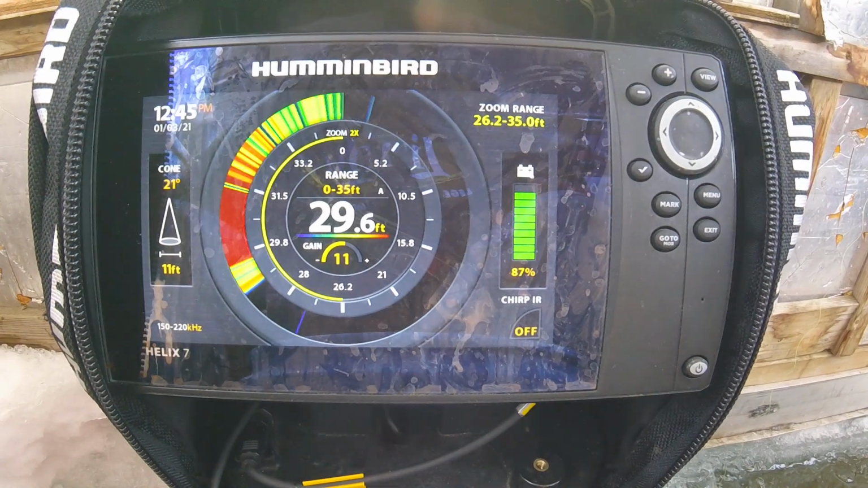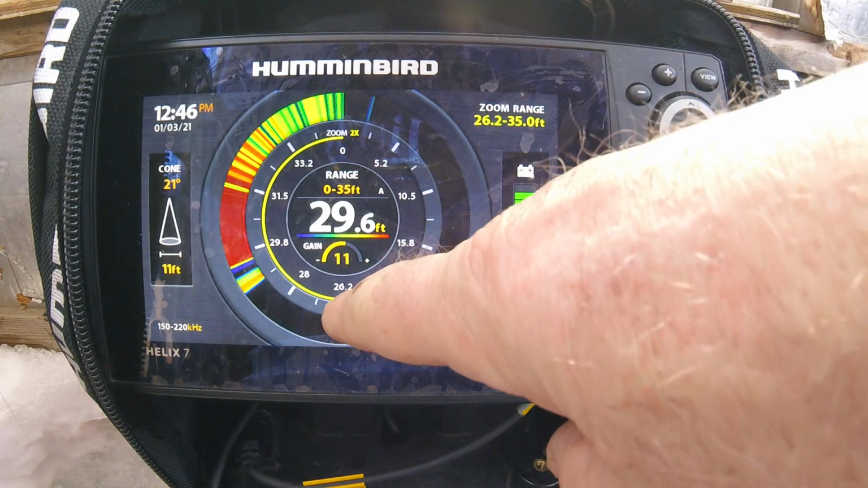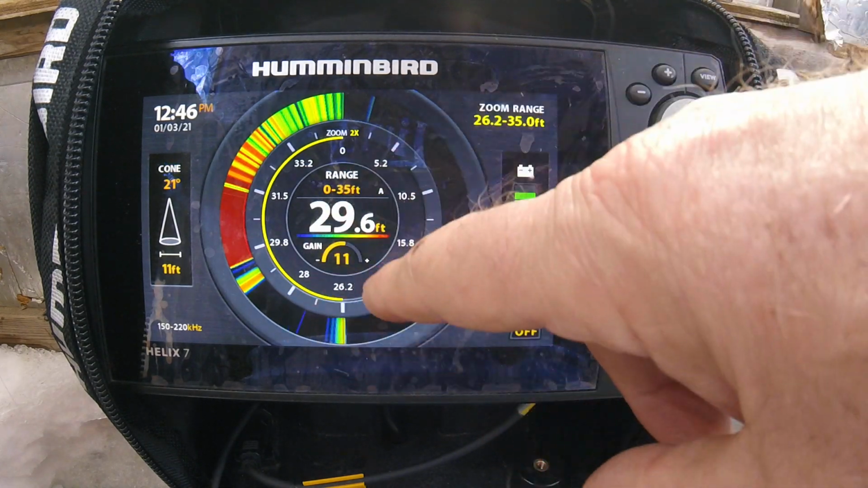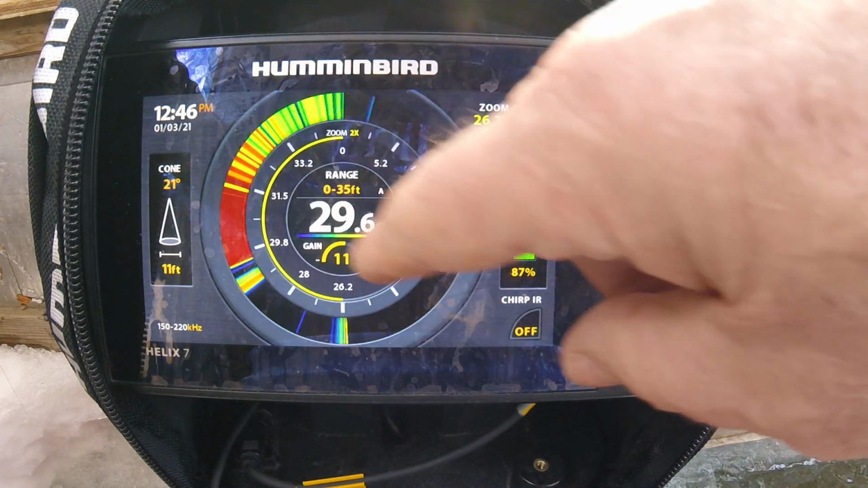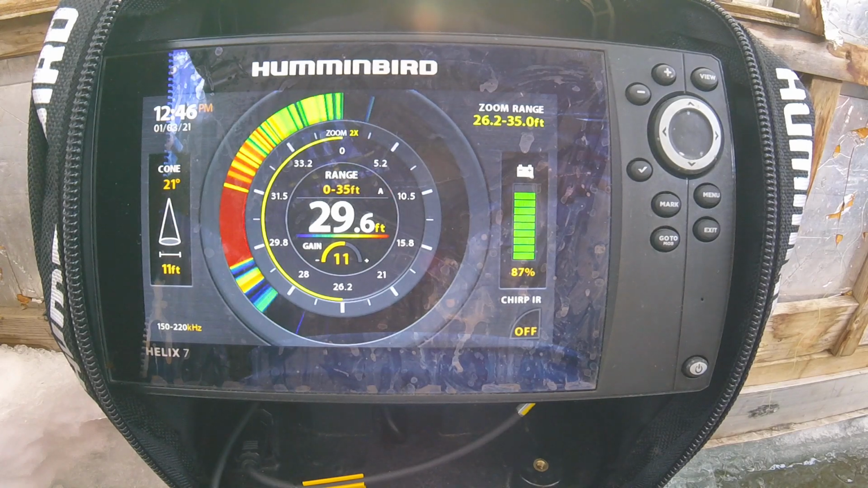And watch what happens when I reel up this one. You'll see that it's a thick line up to about there, then it's going to get skinny. Right there, it just got skinny. So here's the zoom bar right there. So I can, whatever I want, if I was going to use the zoom, and you can move that around too, as if you wanted to come up and jig on a suspended fish. You can do that too. But this is a good zoom, a good flasher, especially with the zoom.